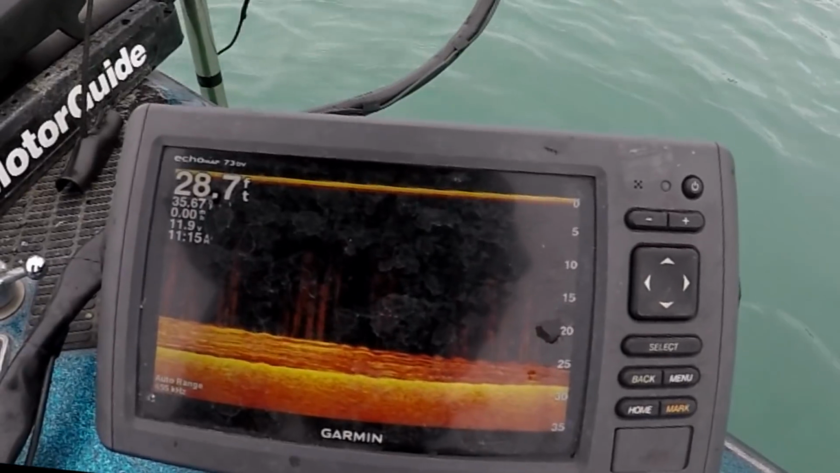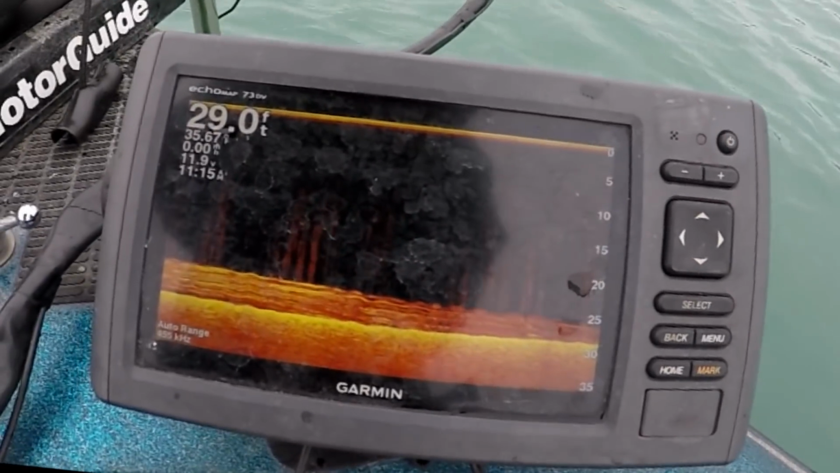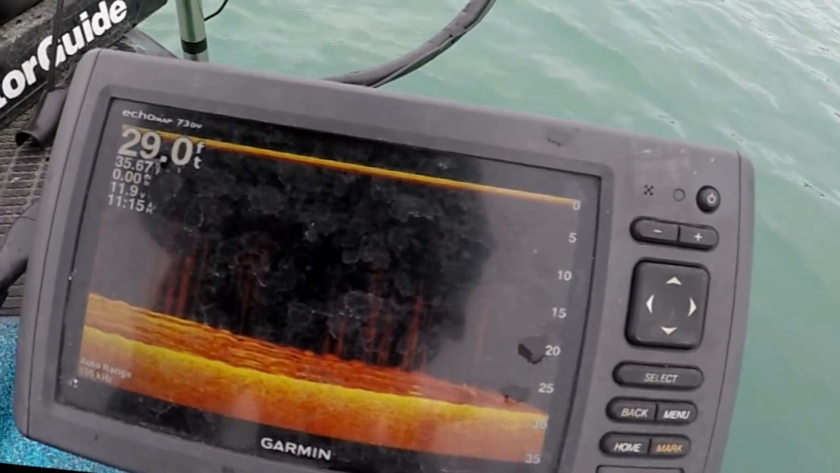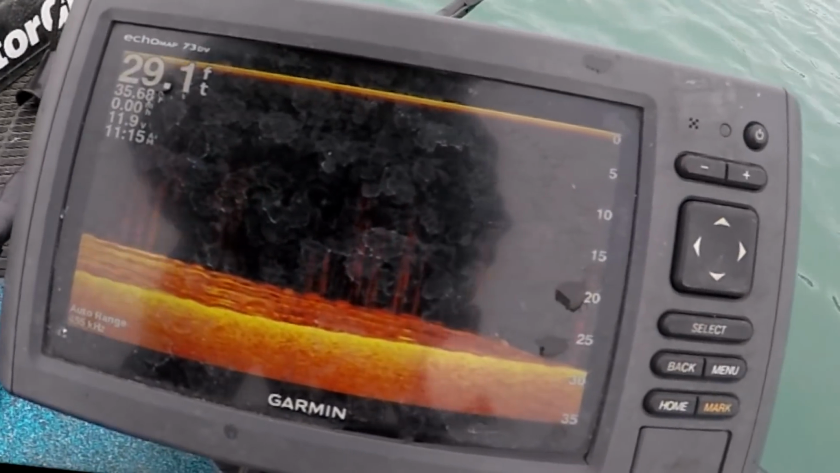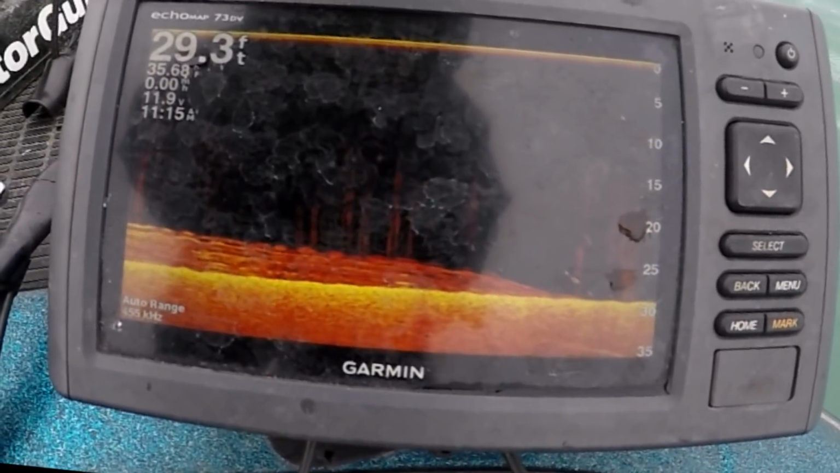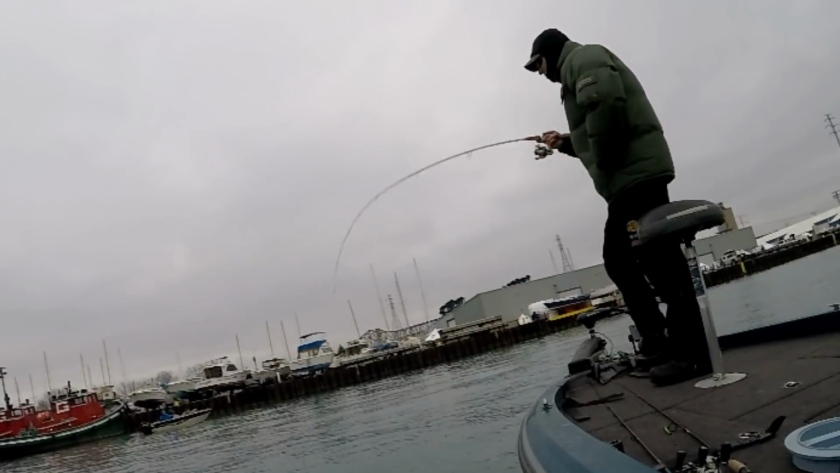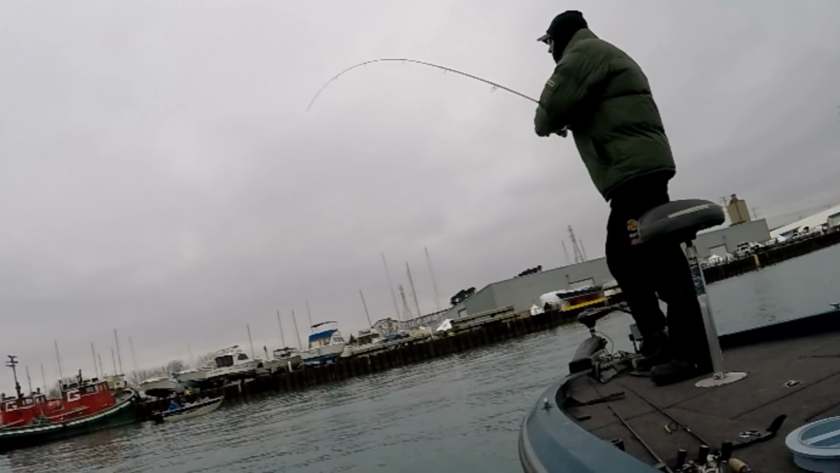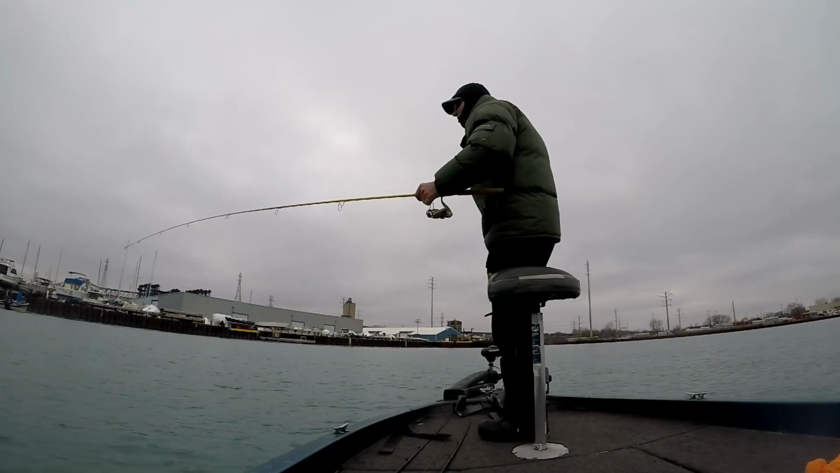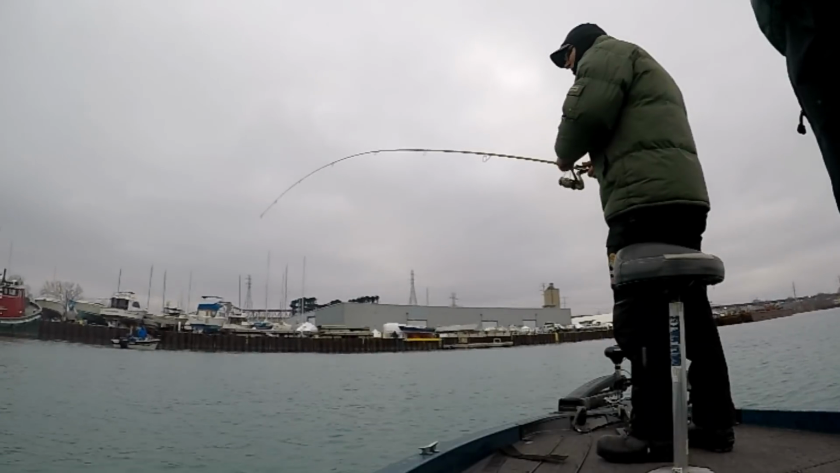There's exactly what we're looking for. Those are all fish down there on the bottom. Those are perch. And you can see they are way down there on the bottom. You see that's where the school is ending. So that's the kind of stuff we're looking for. And when we come across this stuff, that's when we catch them.